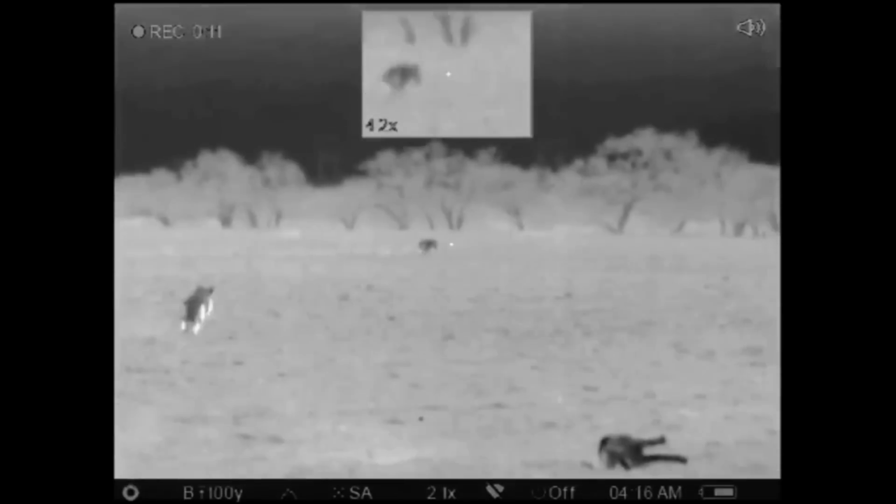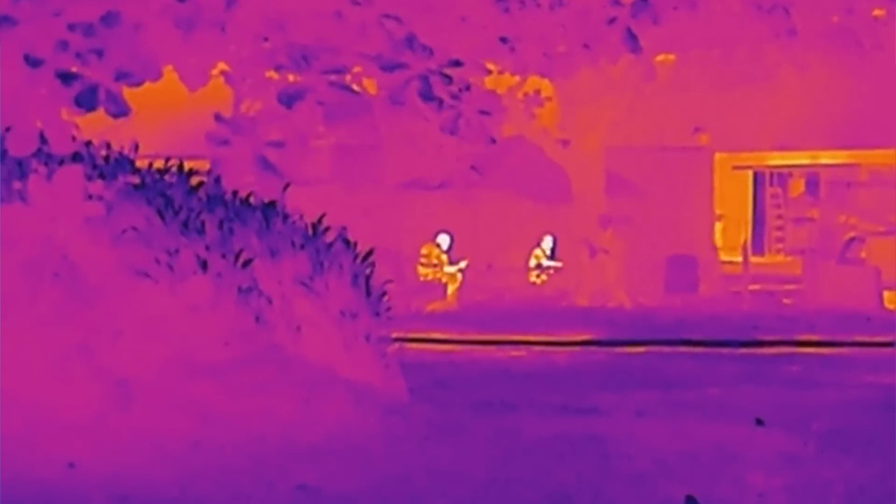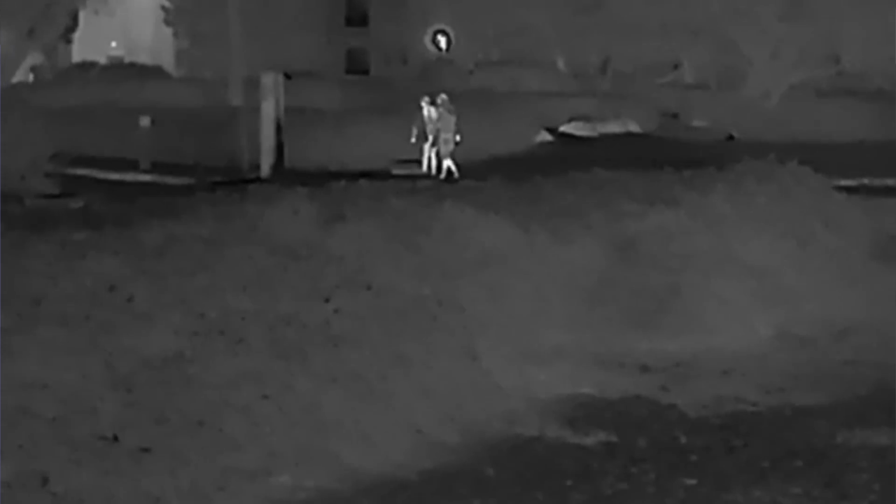Also, POU, you can use your Taipan thermal imaging monocular for just general observation. You're into people watching at night? Knock yourself out. Very popular for that, by the way. And you might see some things that you didn't want to see. I'll tell you that right now. You take your Taipan out to a park at night, watch out. That's right, watch out. No, I didn't do it. But watch out. Any high-quality thermal imaging device is going to open up a world that you did not know existed at night. Great use for that.